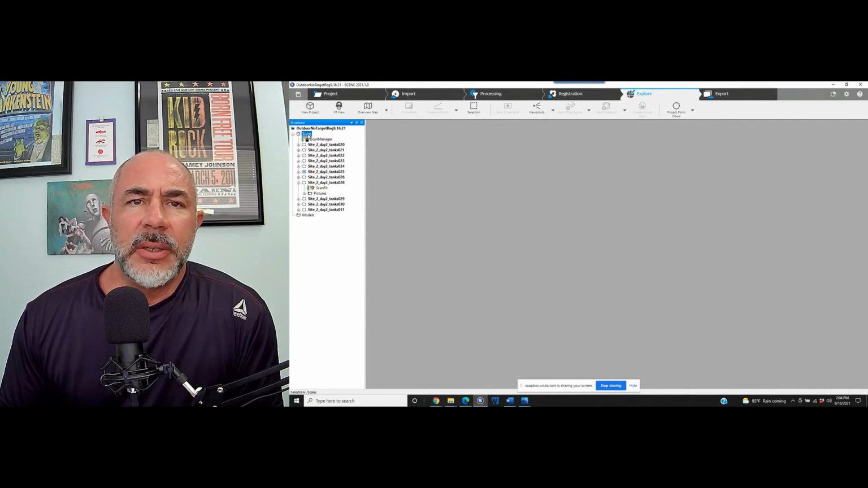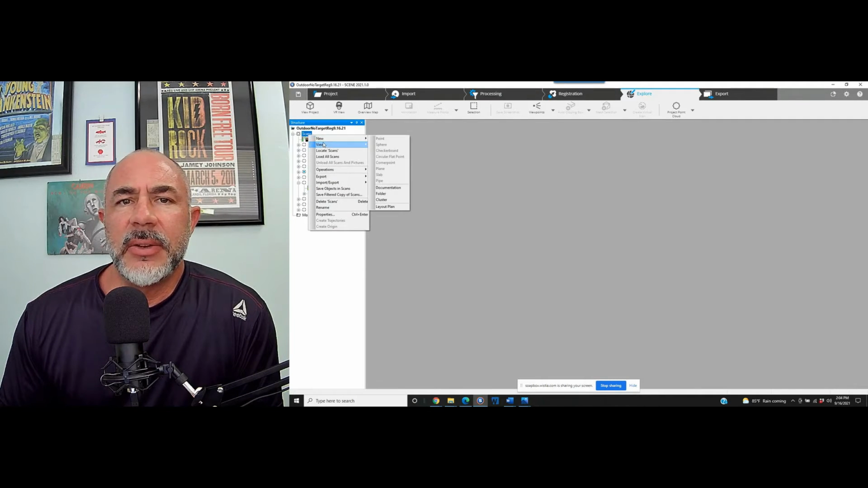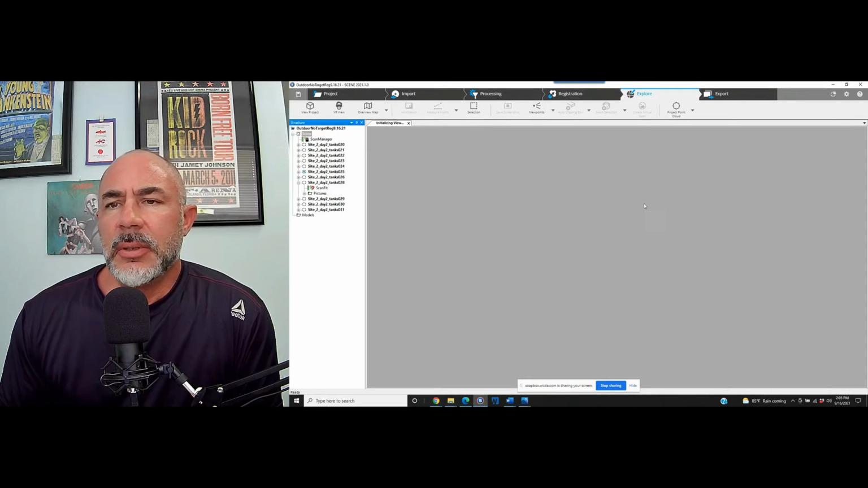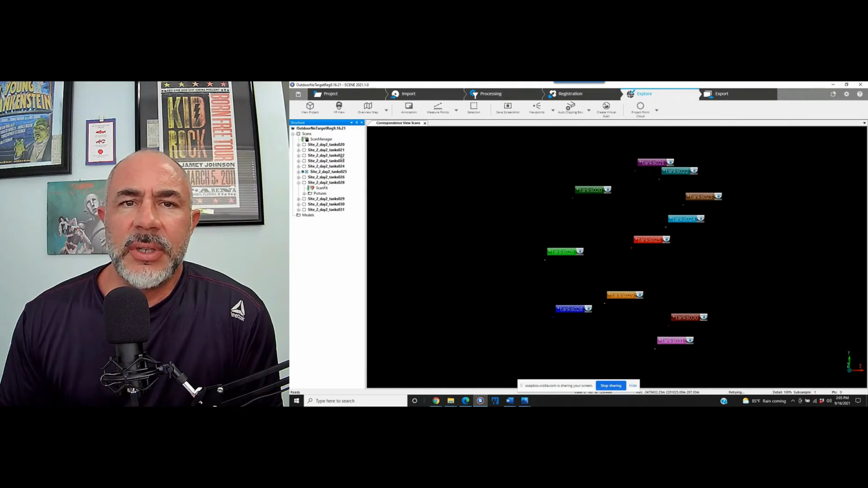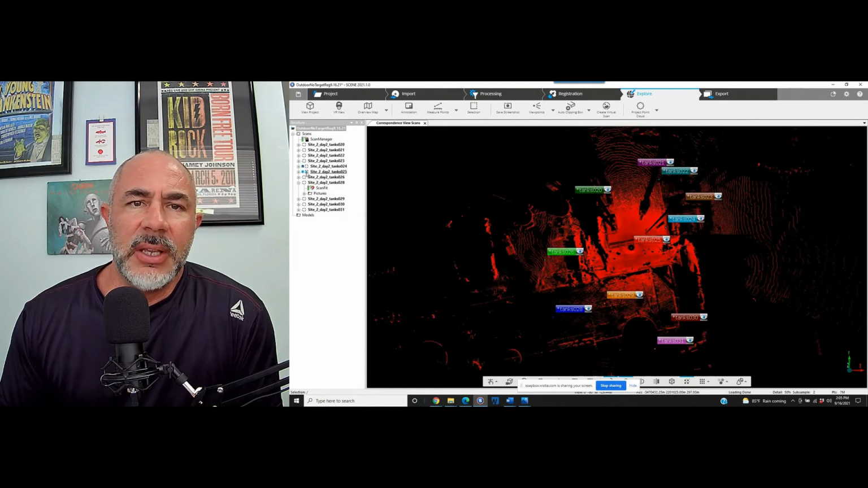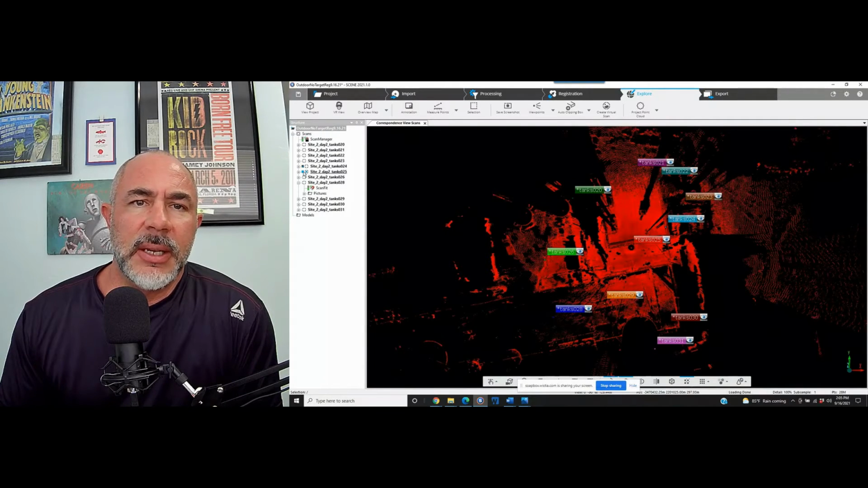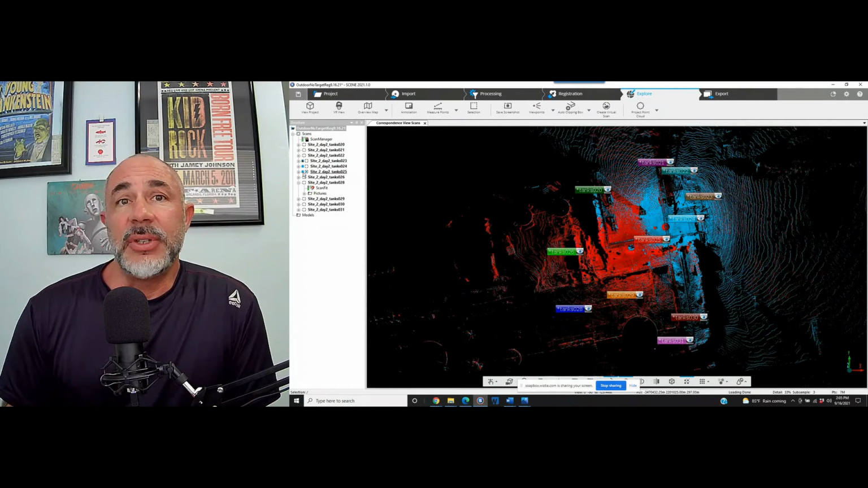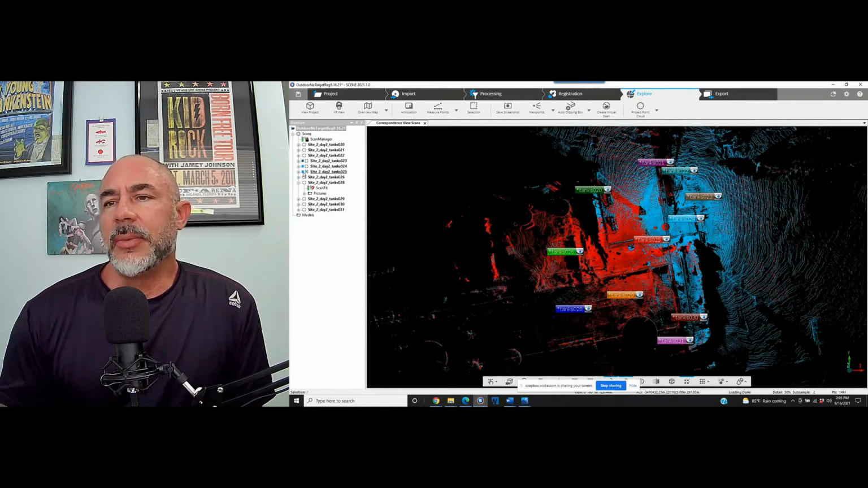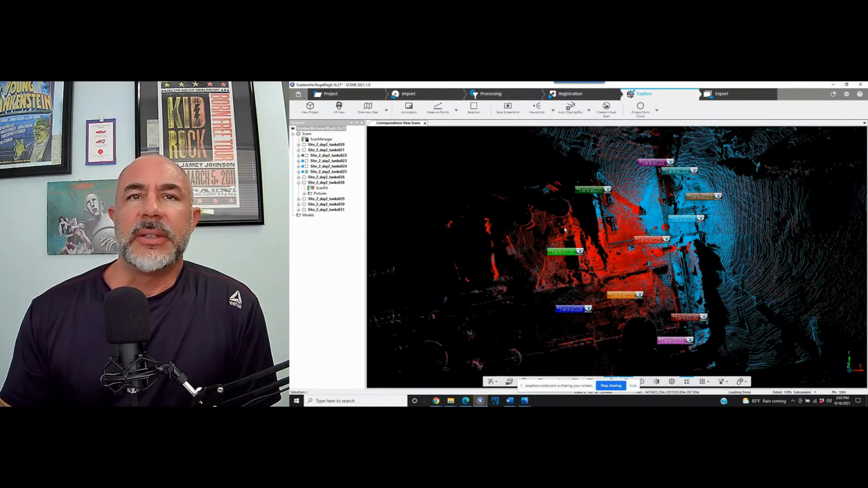Now we can go to the main scans folder here on the left. We'll just right click on that and go to View and Correspondence View. What this is going to do is ask if we'd like to load the point clouds. And as you see on the left-hand side, each of these scans is going to end up with a blue block next to it, which means that it's fully loaded. And as that's happening, you can see on the screen that we've got colored point clouds loading at the same time.